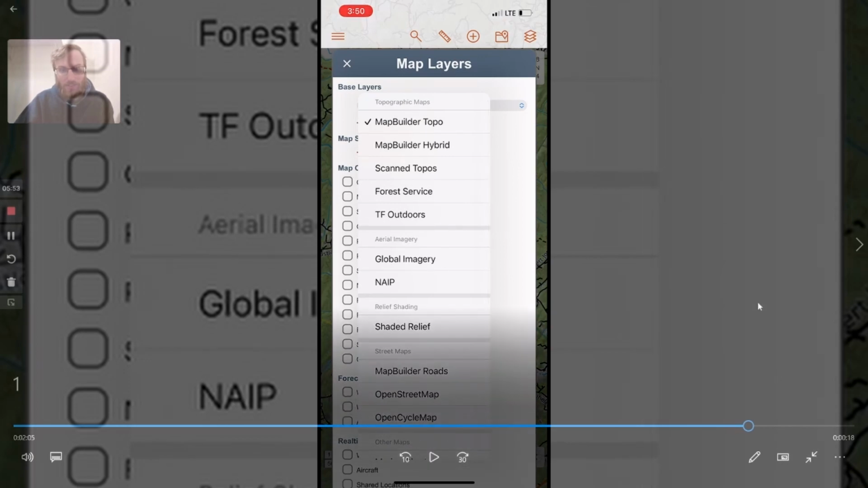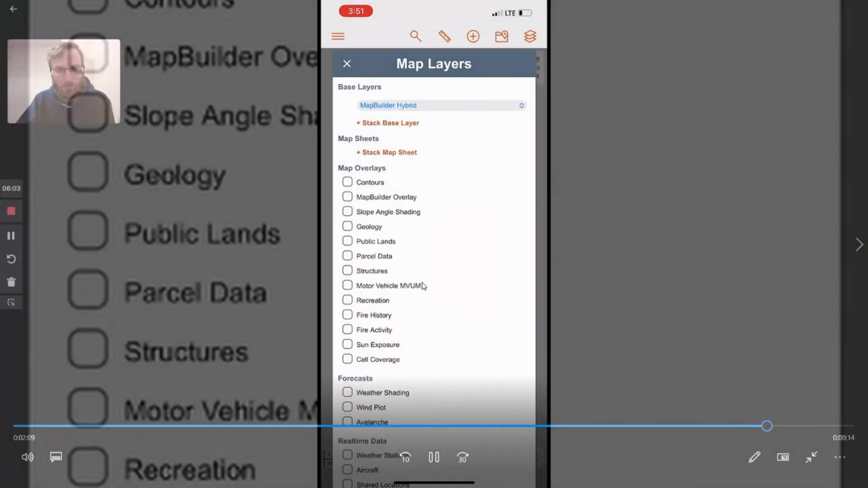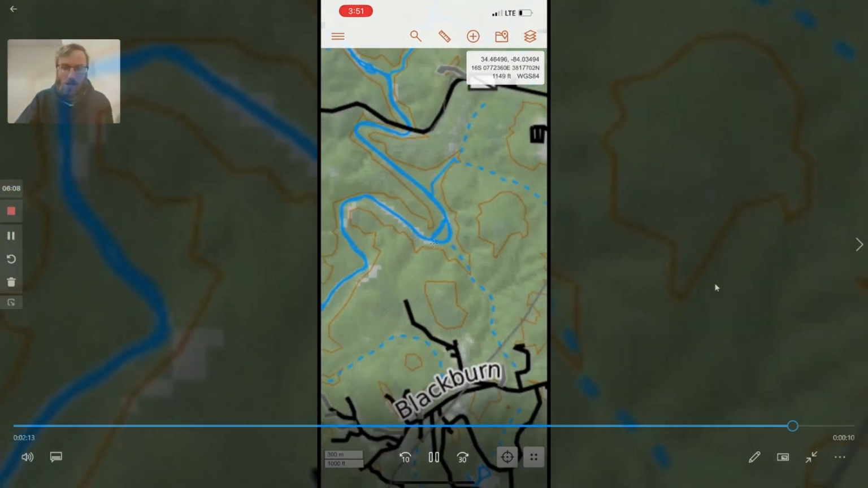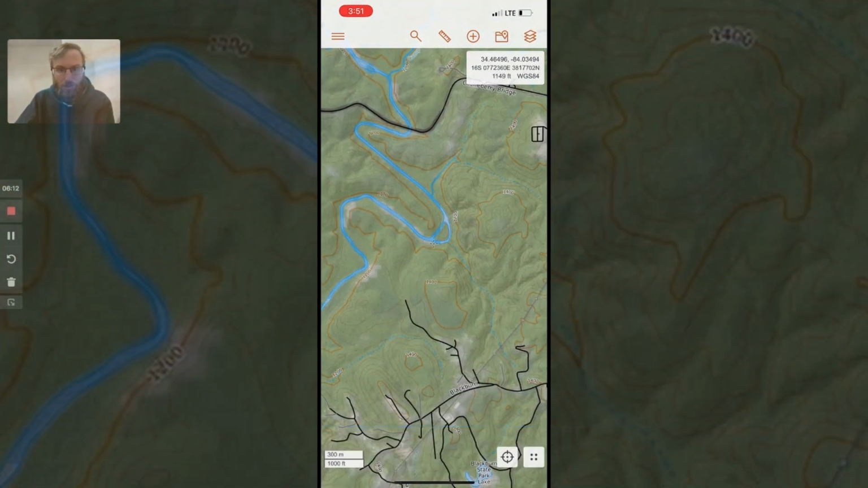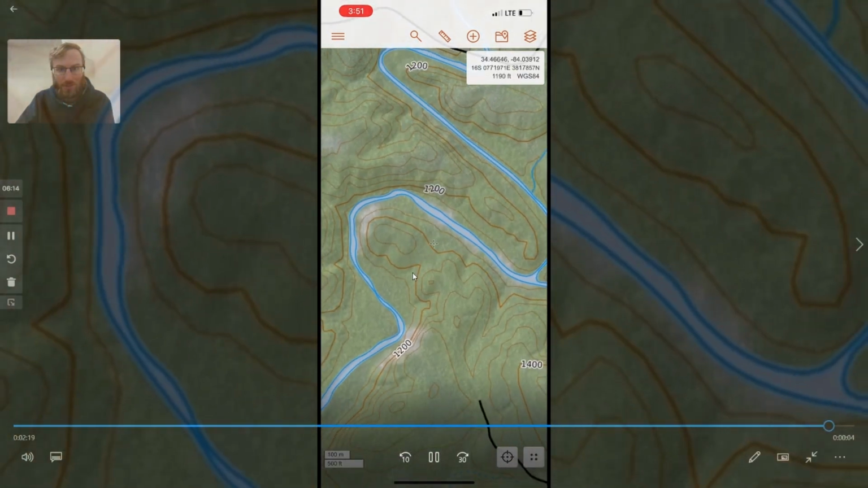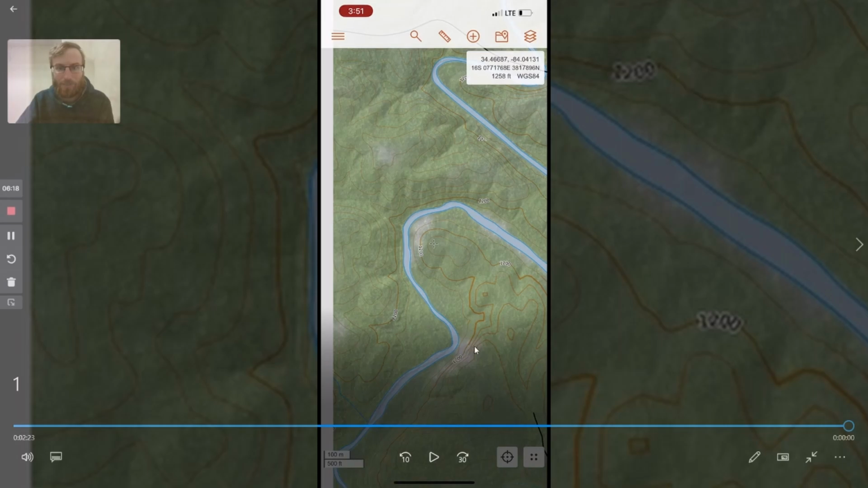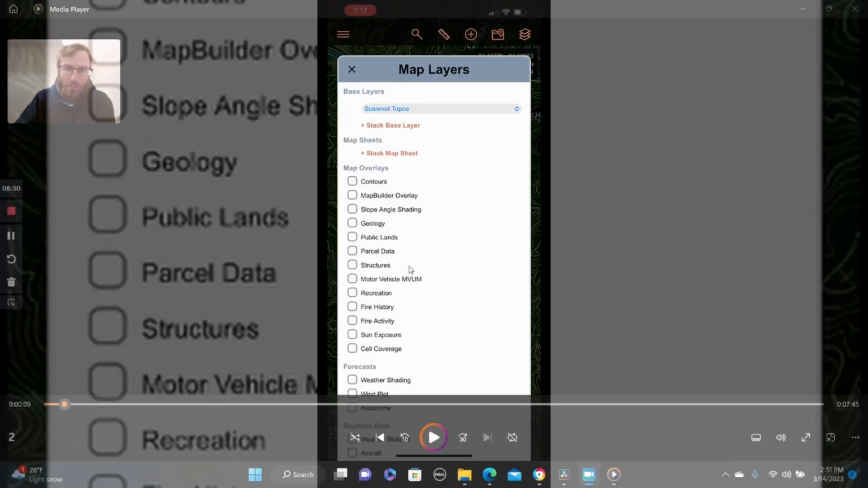So now here is our main base layers. Right now it's on Map Builder Topo. Map Builder Hybrid is very similar. Scan topos we should jump into, that's our Map Builder Hybrid. You zoom in, it does a pretty good job of showing you the main features you want to know, such as the road. It's a little slow on giving you the river names. So then we'll go into the Map Builder Hybrid and Map Builder Topo.